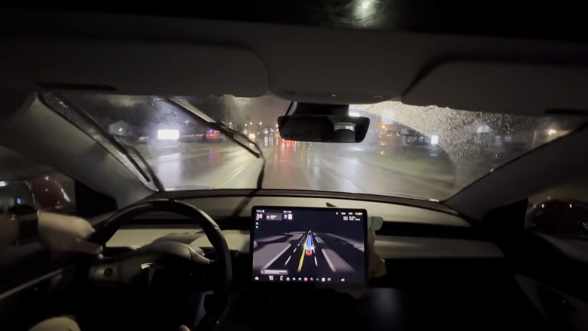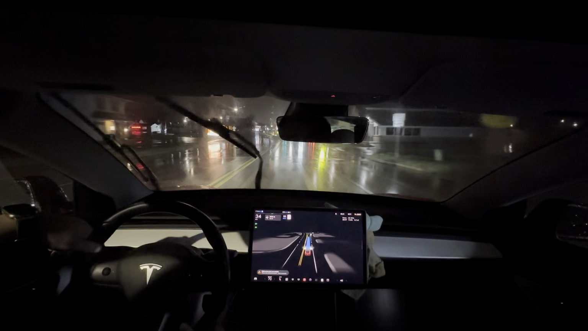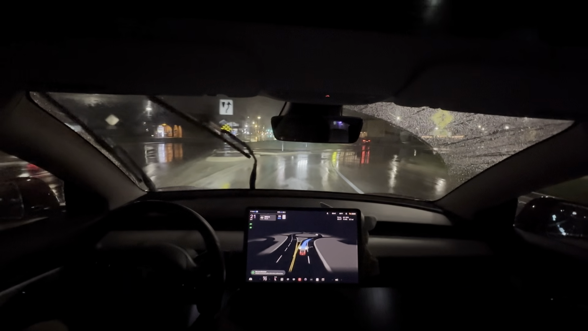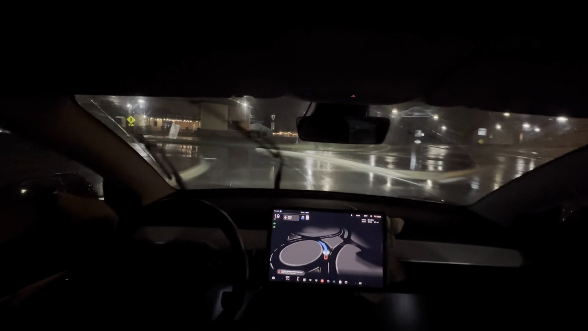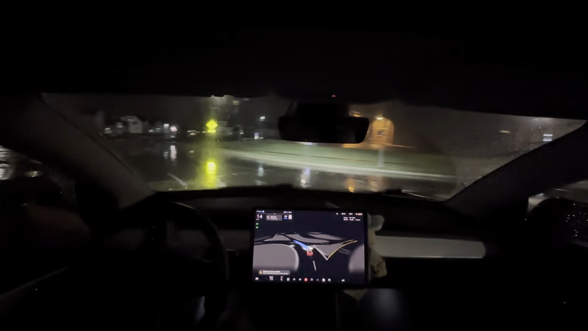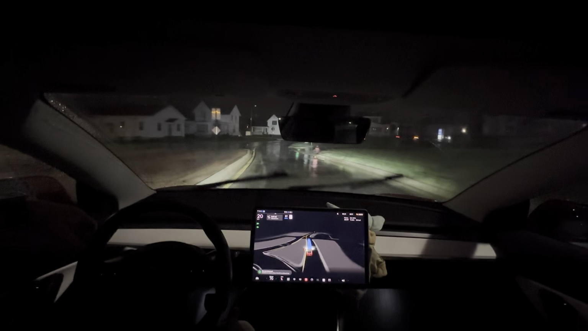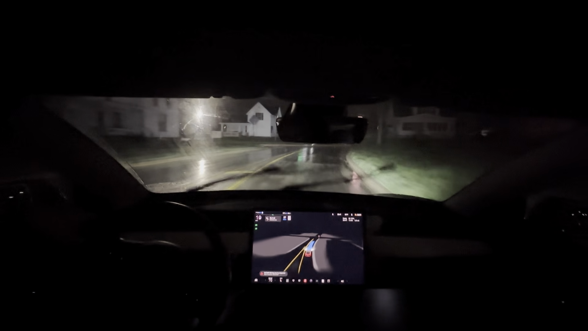It's having to go up to the roundabout. That's interesting. I usually turn there. Now enter the roundabout and take the third exit. So it's going to have me turn left at the roundabout. This adds an extra stop sign going to the roundabout. Oh, it's going to miss. Nope, it got it. It was almost missing the exit.